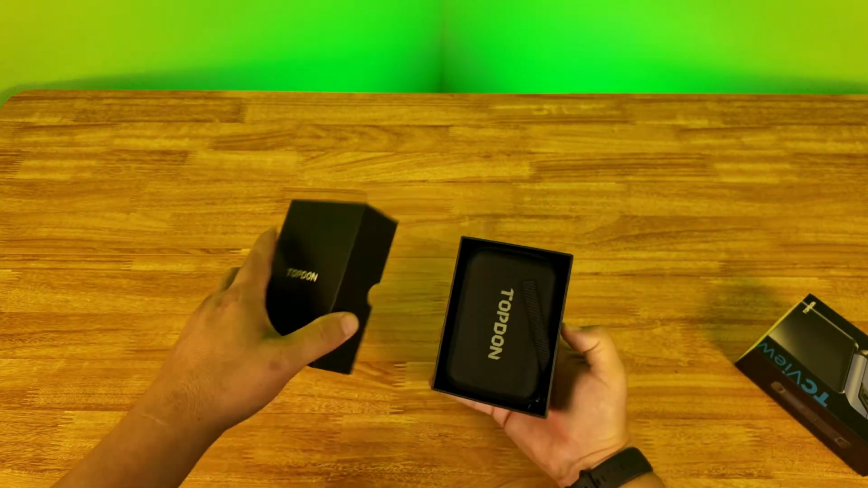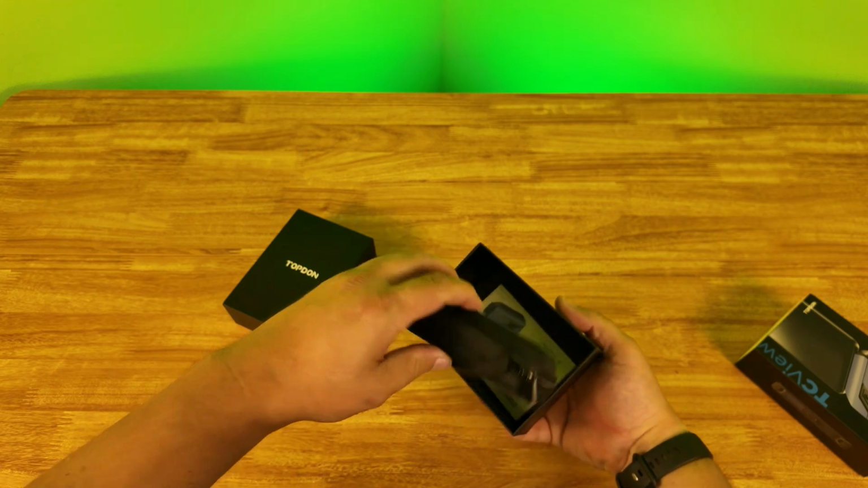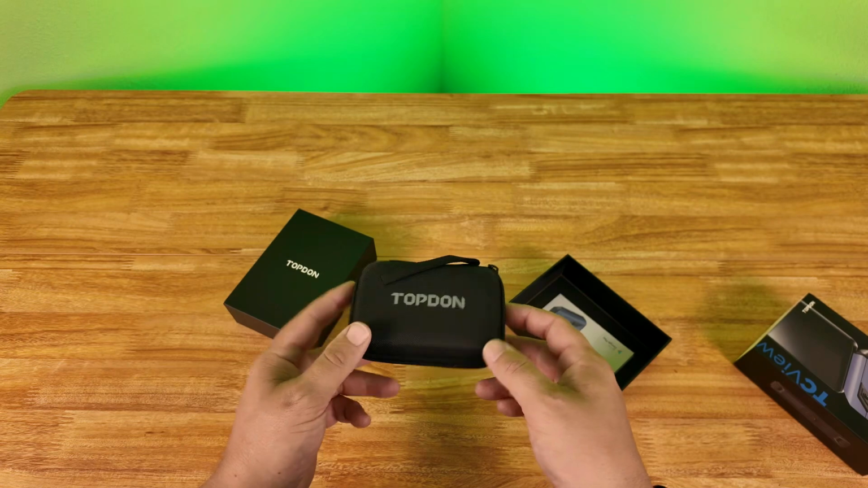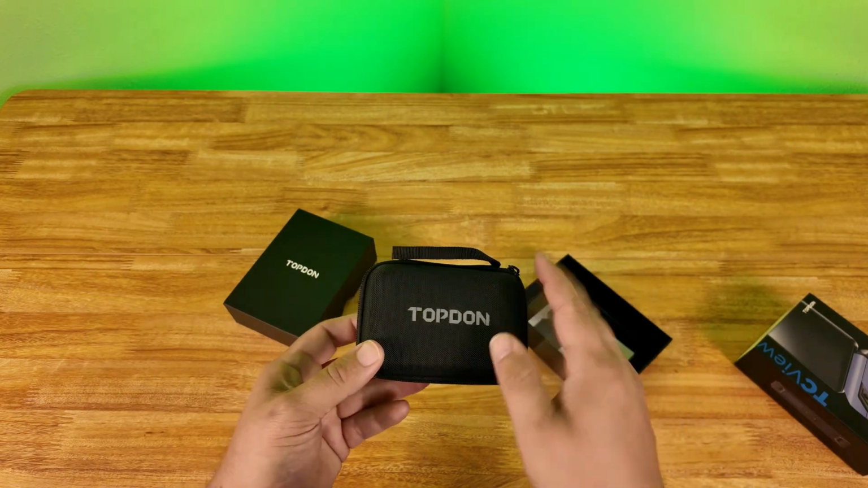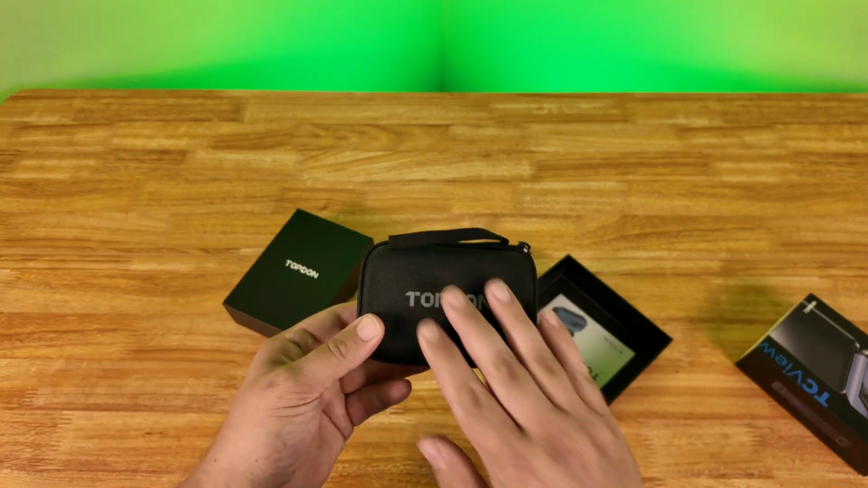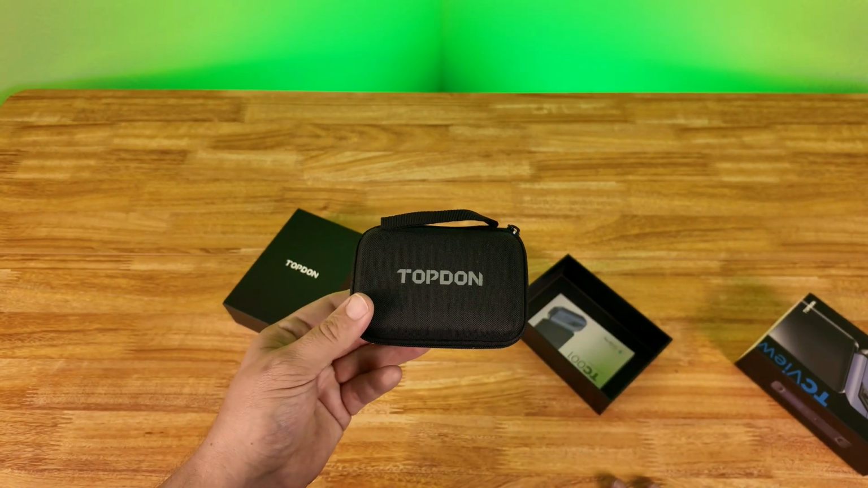Fancy. Oh, it even has a little carrying case. Check that out. This is kind of an expensive device, so that makes sense that you would want a way to protect it while you carry it around with you. Maybe keep it in your toolbox, but it has a nice safe way to not get beat up.